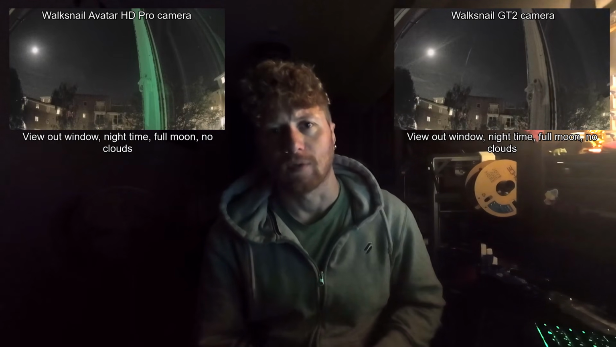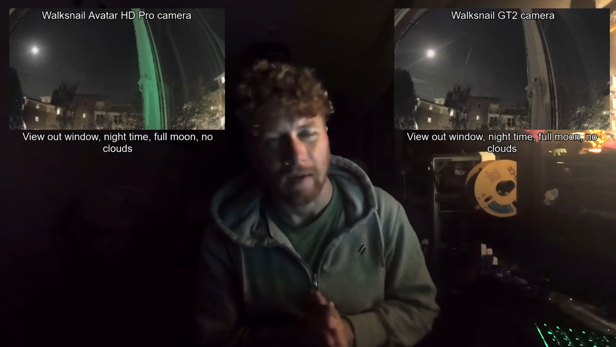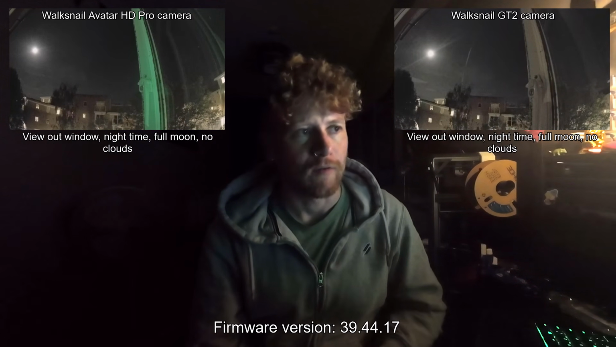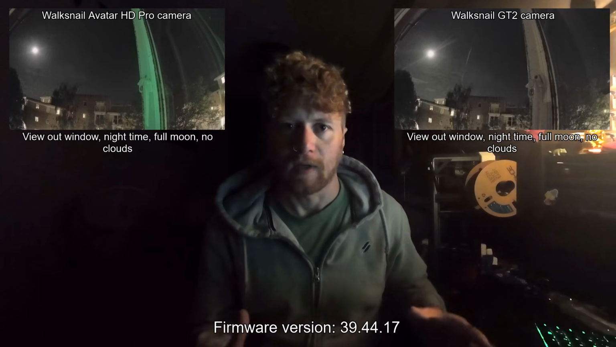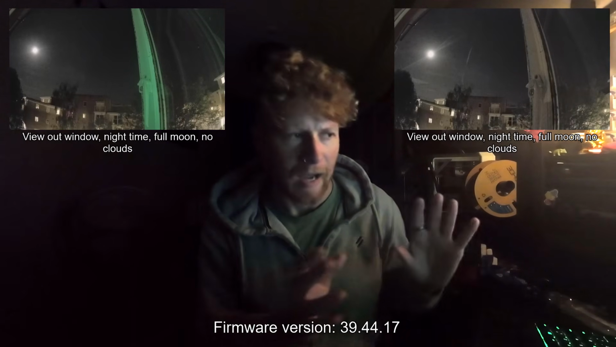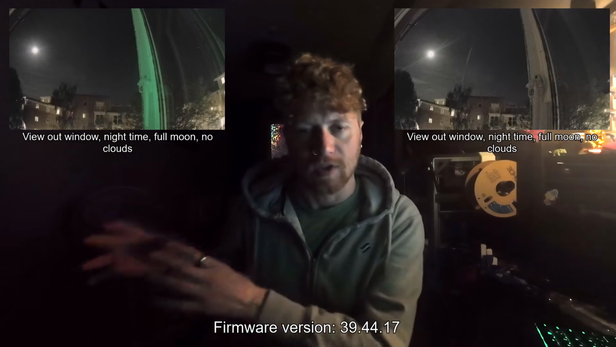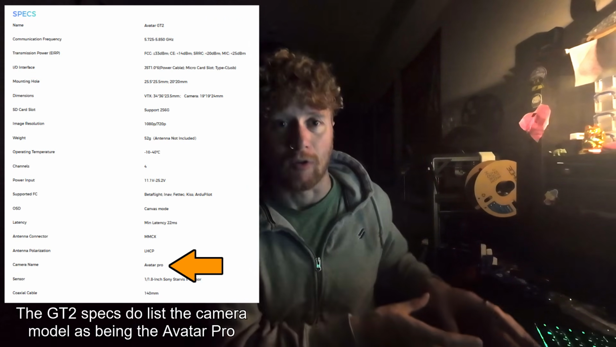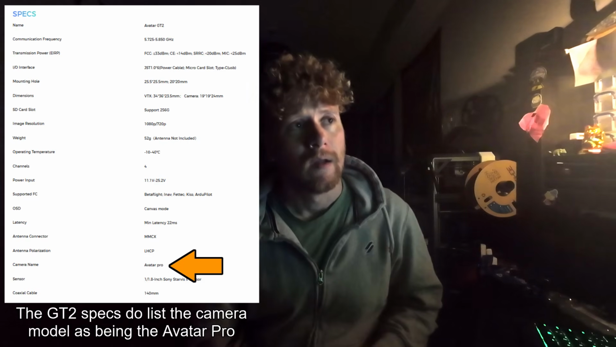I think that with the latest firmware, I can't remember the exact version that I've got, I'll put it on the screen, they've done something which has kind of ruined the night vision capabilities of the Avatar Pro camera and also the camera on the GT2. I think the camera on the GT2, from what I can tell, is actually the same camera as the Avatar Pro camera. So I don't think it's a hardware issue. I think it's a firmware issue. I can't prove this, but this is my theory. I just thought it was important to mention that.